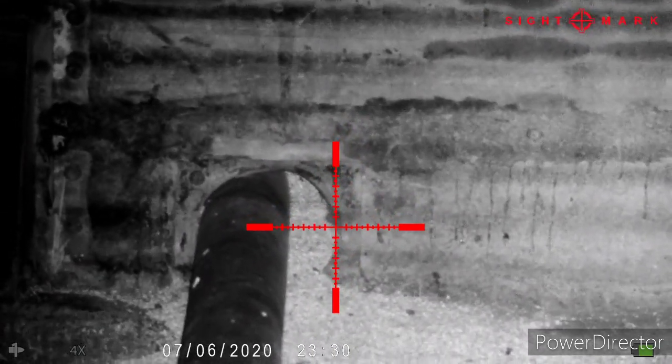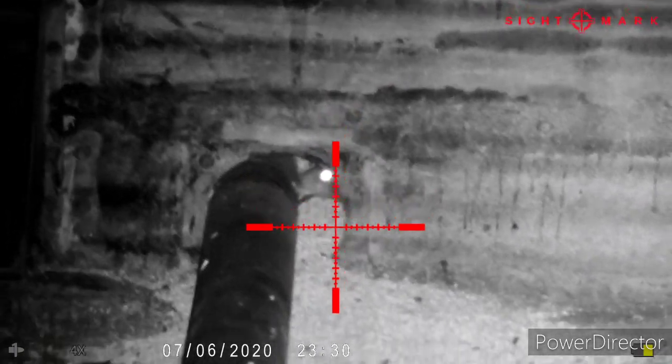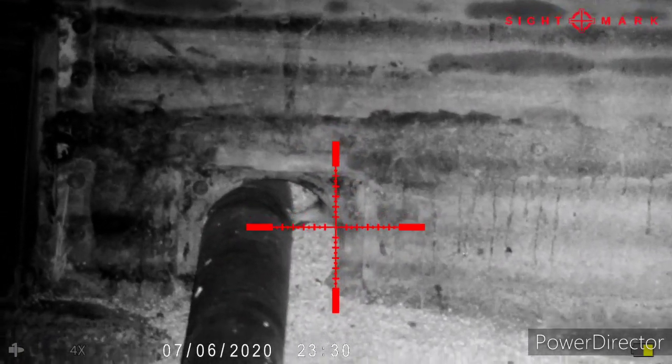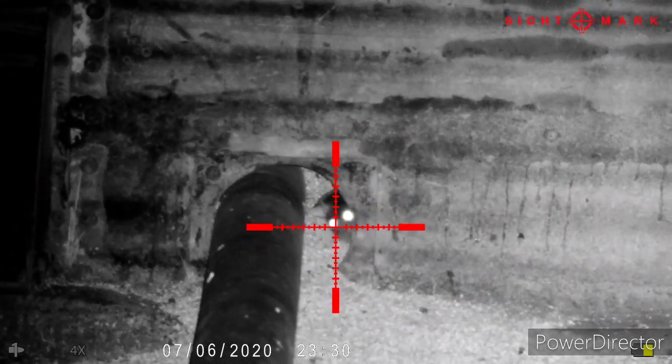They say patience is a virtue, and I was losing my patience watching this. I wanted it to actually come out clean, but it wouldn't. So I took this shot at the opportunity that I got, and it was a clean kill. I actually pulled it out of the hole afterwards.